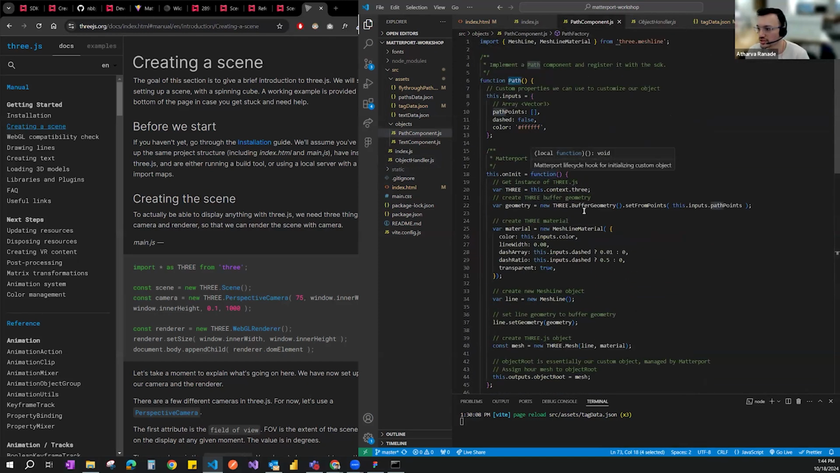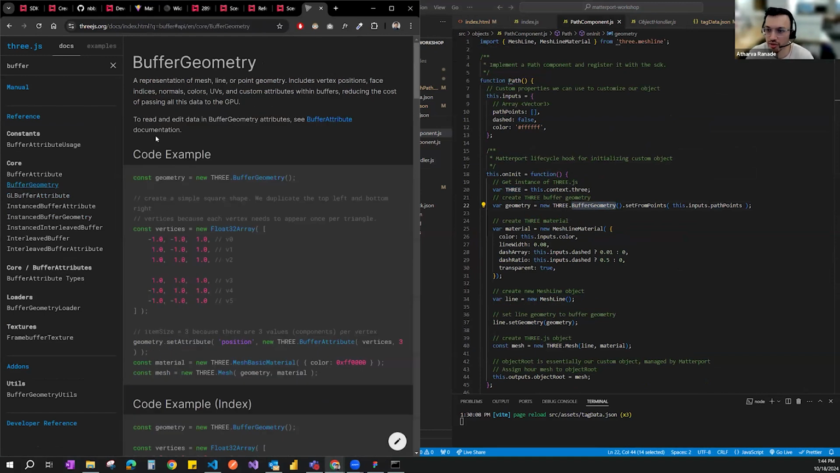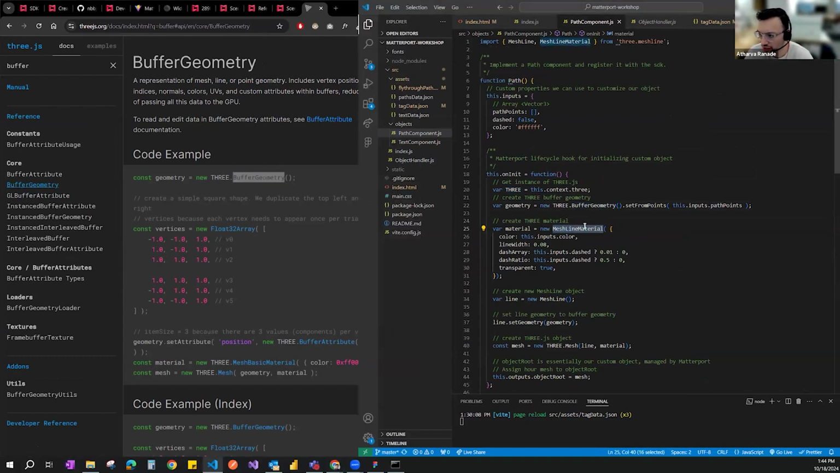So moving back to this, I'm just creating a 3 buffer geometry. If I just search buffer geometry, it will give me a quick overview, a representation of a mesh, line or point geometry. I can add a line essentially using 3JS, so 3 buffer geometry over here, and then adding a line material, which gives me the material, line weight, and whether it's dashed or not dashed.